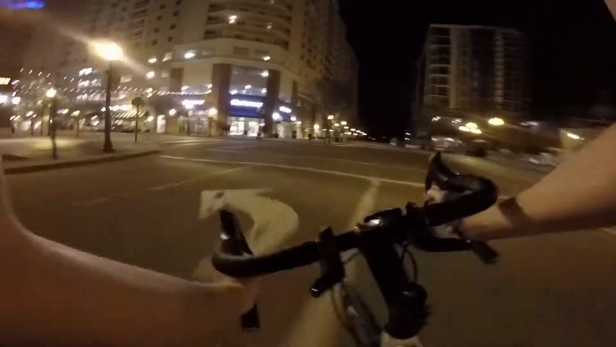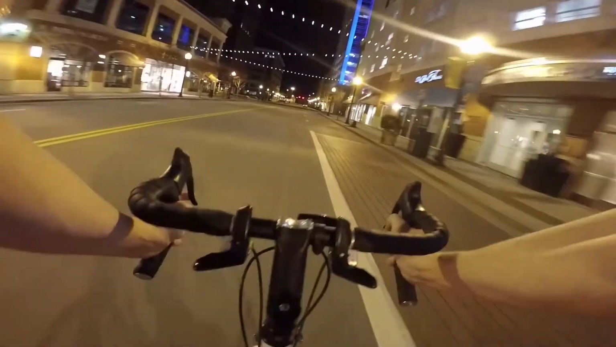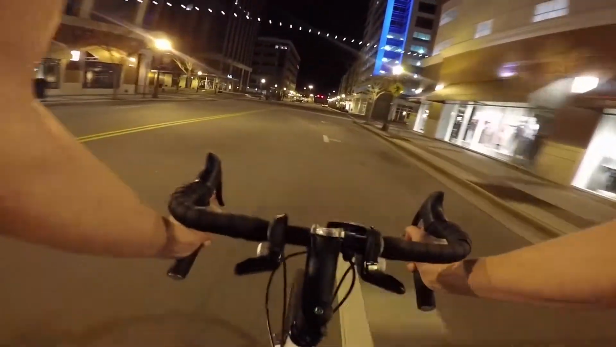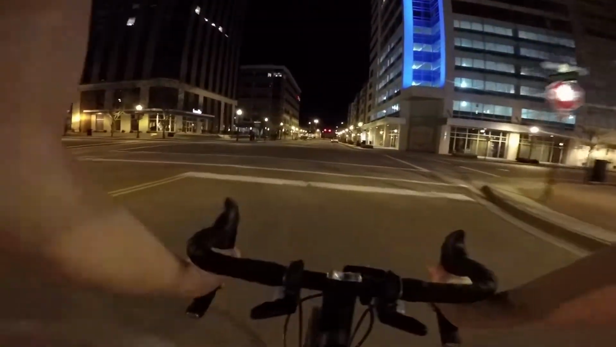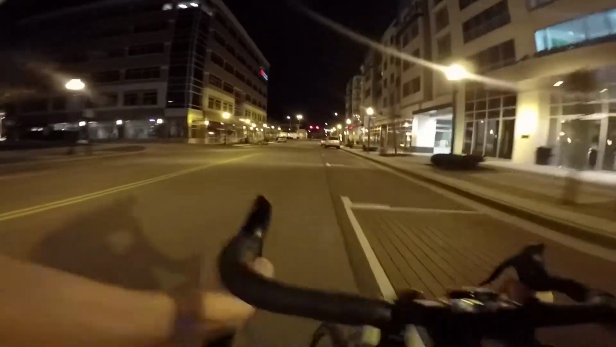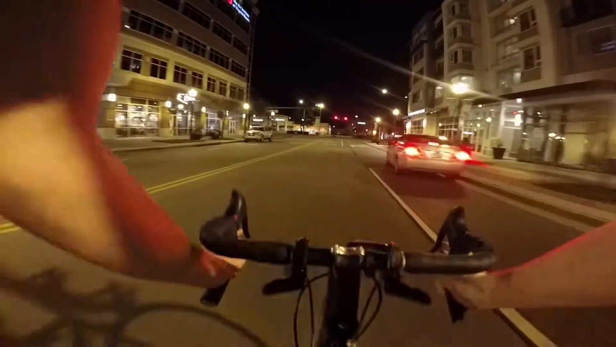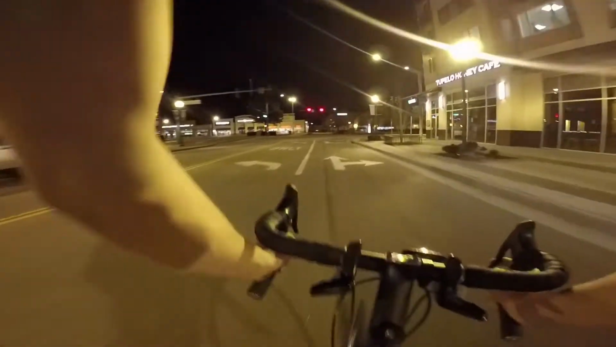Our turn. Here you stop signs. Making a turn here.